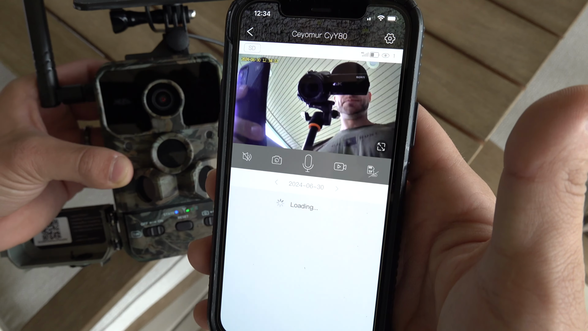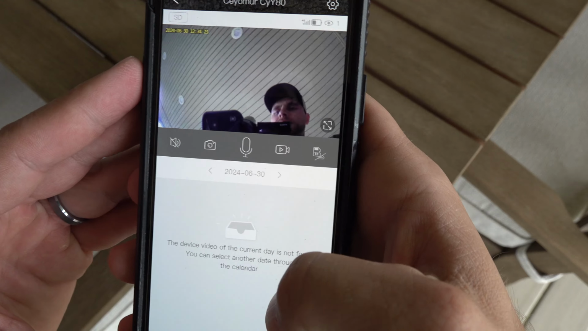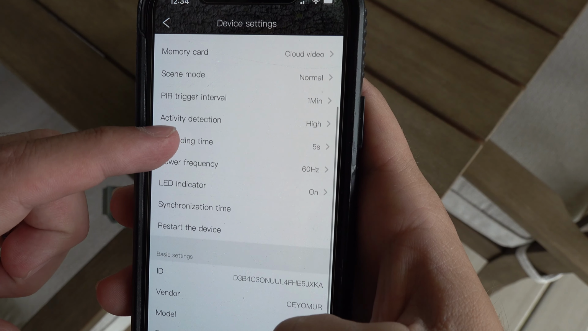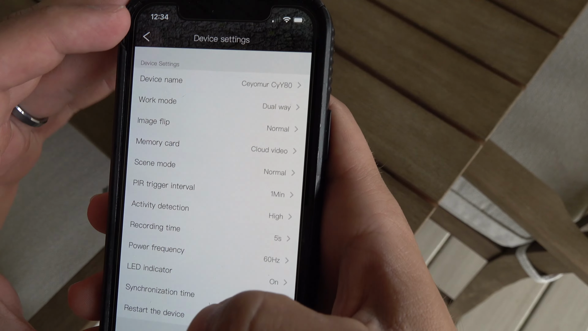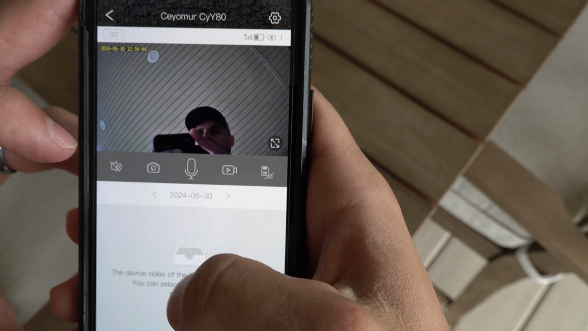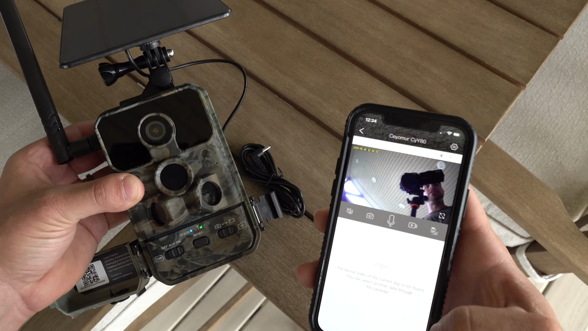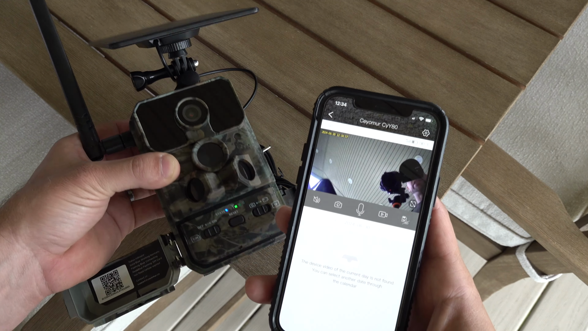So the camera works, and I'm going to show you some of the settings through the camera here. You can go to the settings and you can adjust all kinds of things right through the app. Super simple, super easy. You can go back and you can record, take a snapshot, talk through the camera, all kinds of stuff through the Yukon app. So the camera's all set up. We're going to go ahead and set this up in the woods, and we'll see what kind of footage we can get on it in the next week, and I'll show you guys in this video how it does.